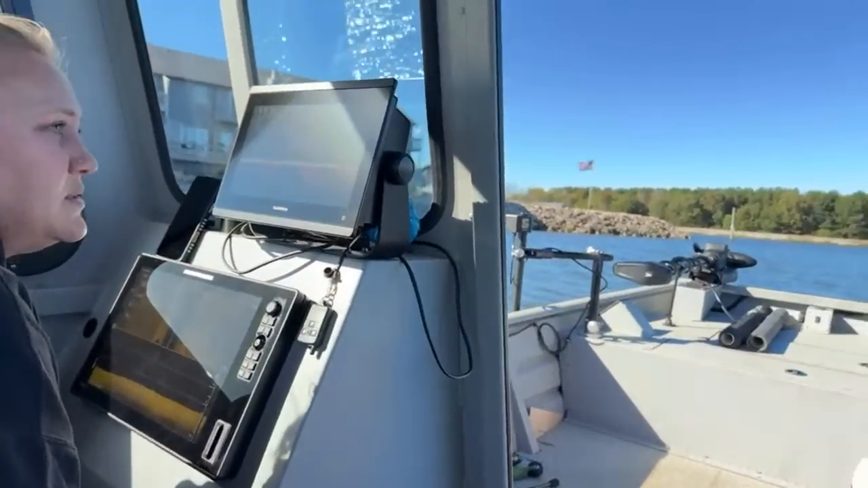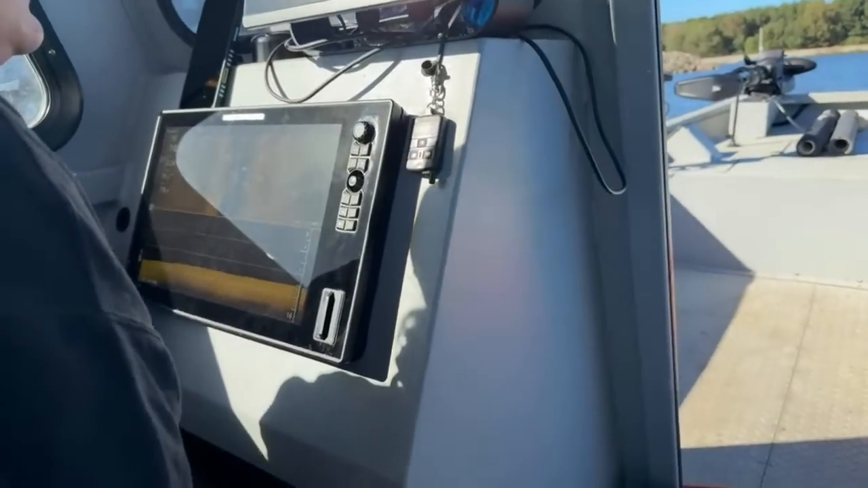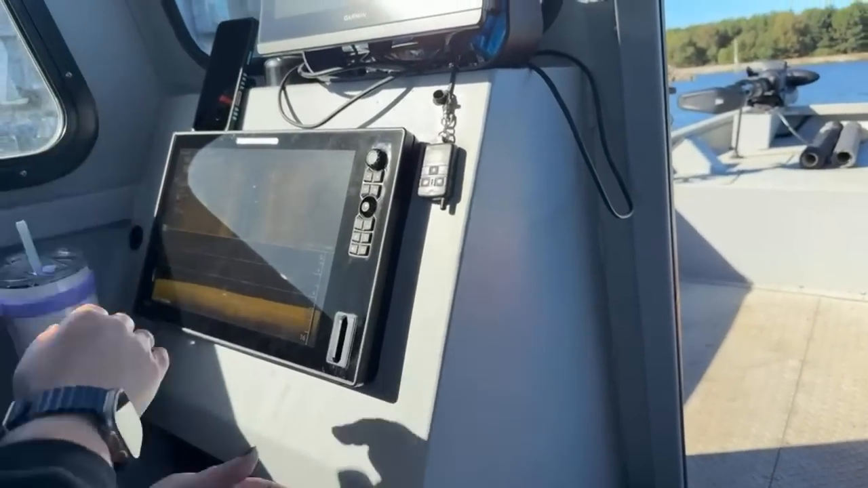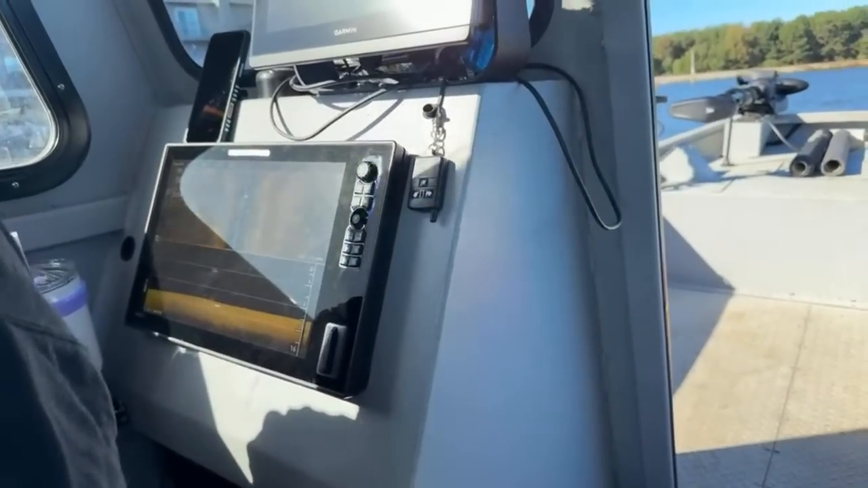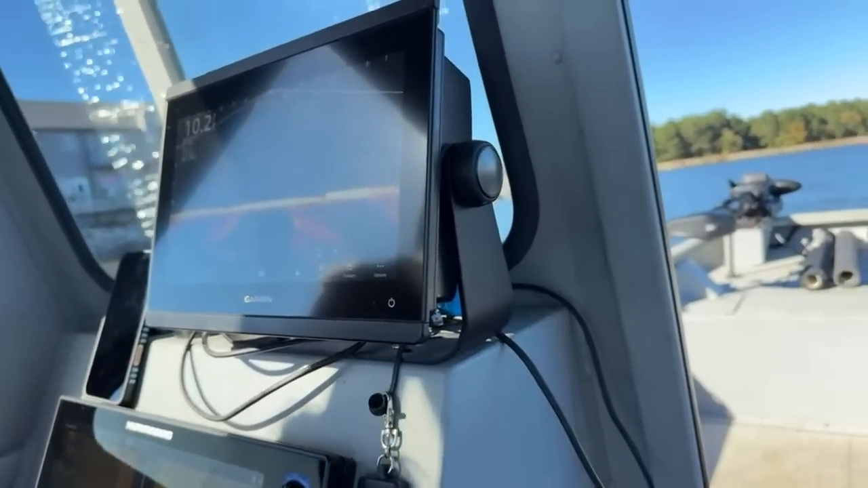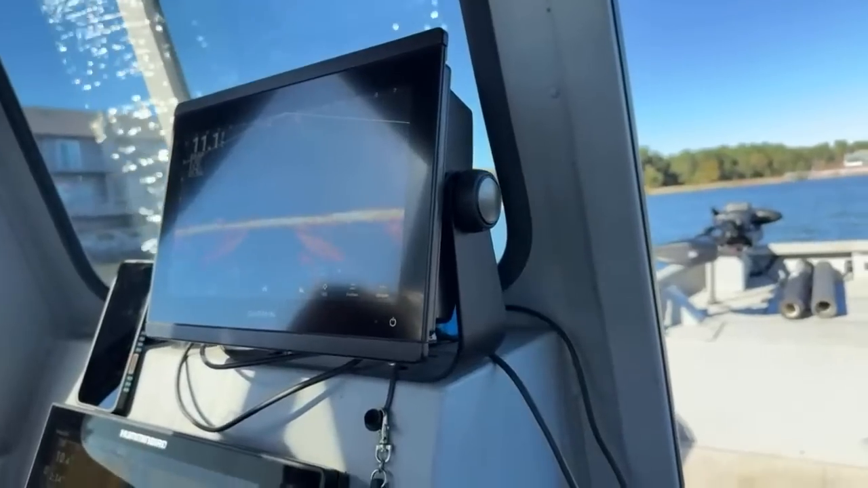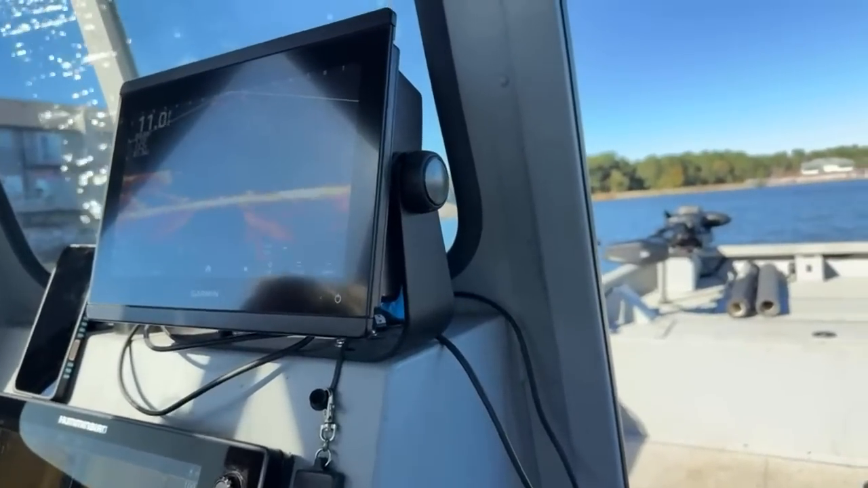Or if it's not a pontoon, it's part of a docking system with the 3 floats underneath of it. It's definitely not a car. I'll put it in reverse. I'm going right over top of it. Should see it on there. All right, there it is right there.